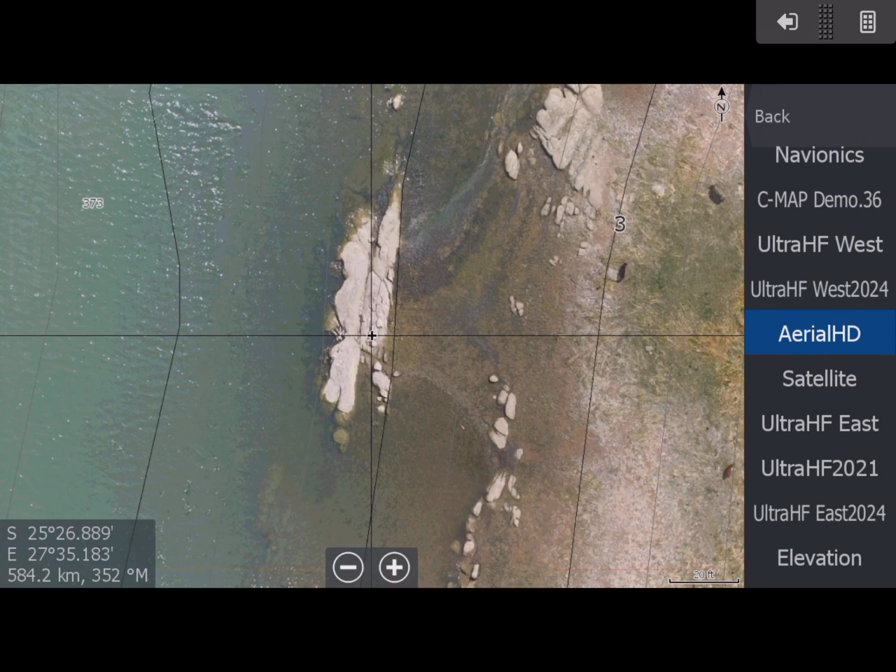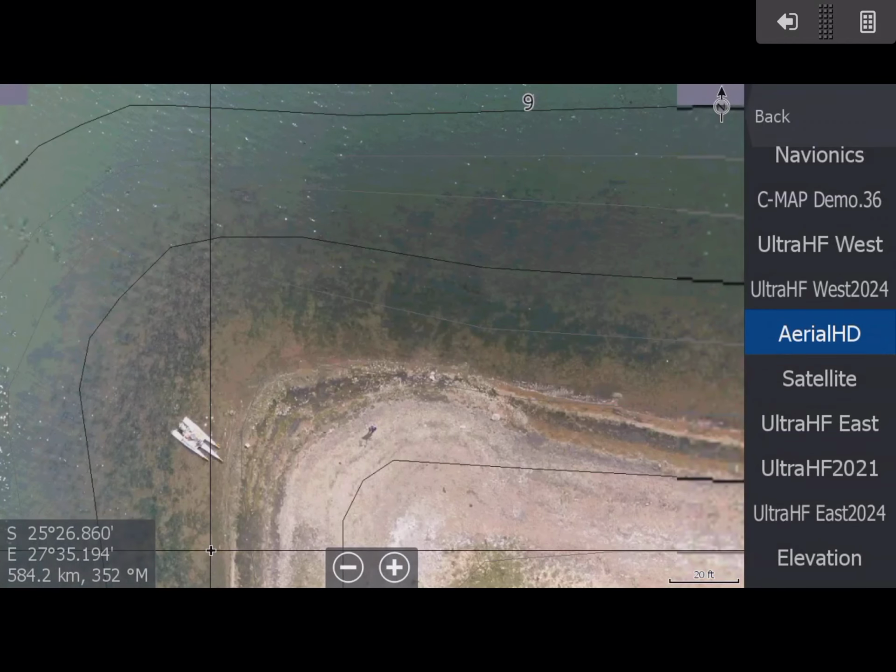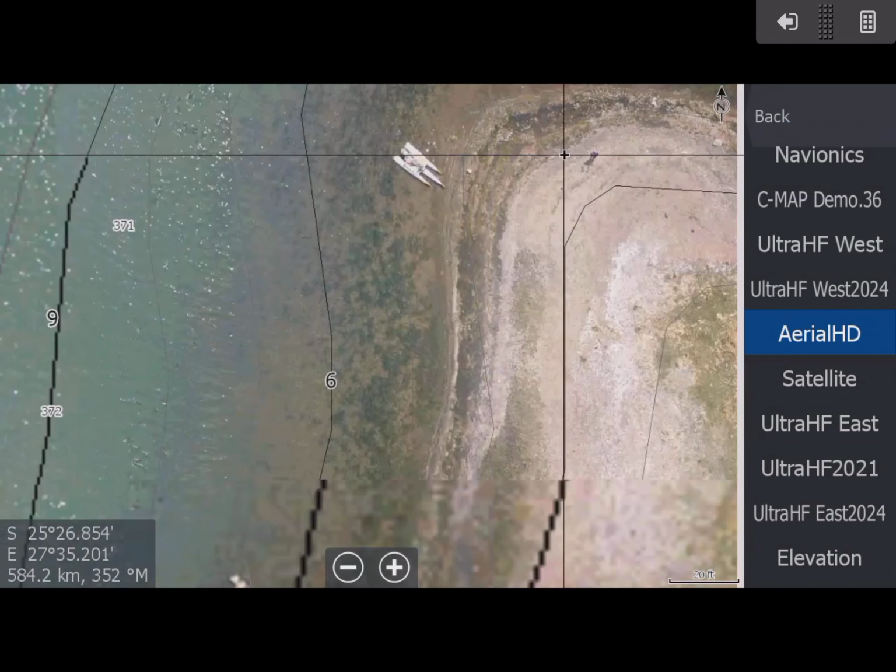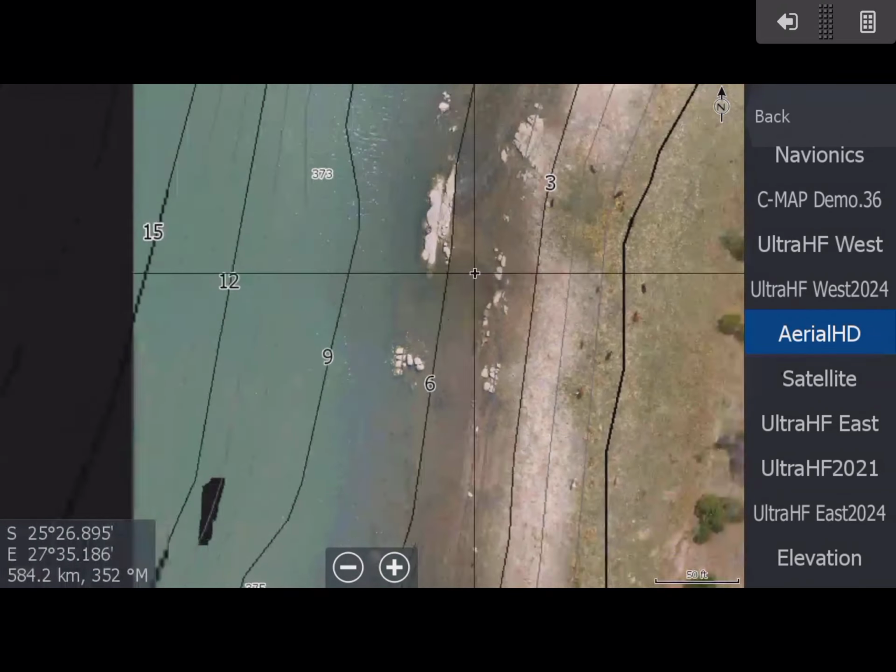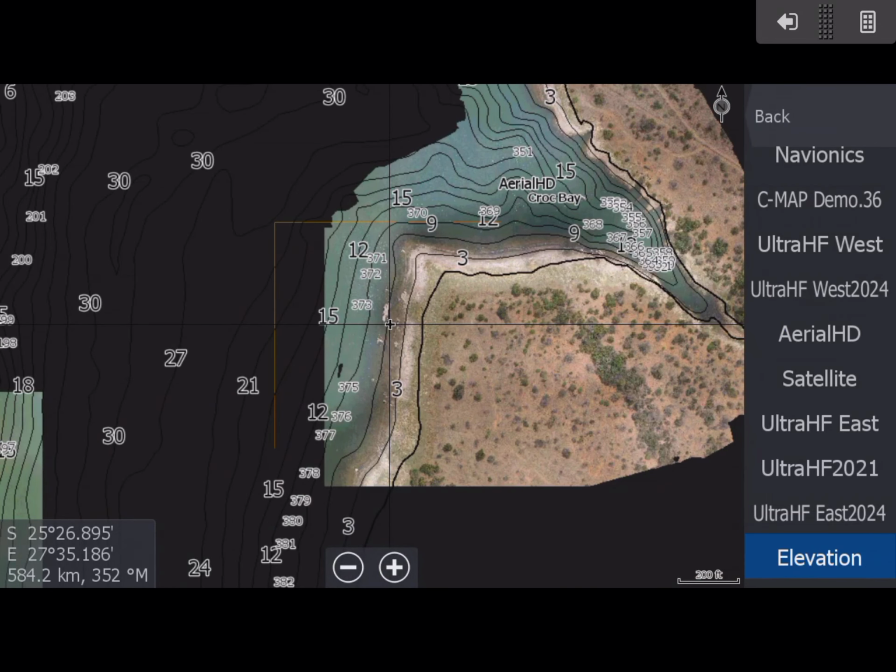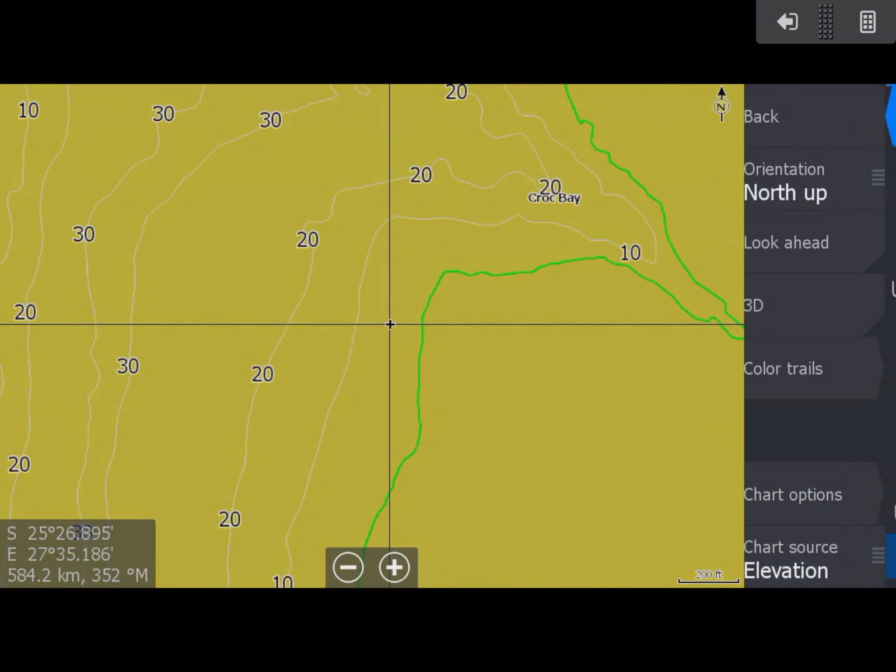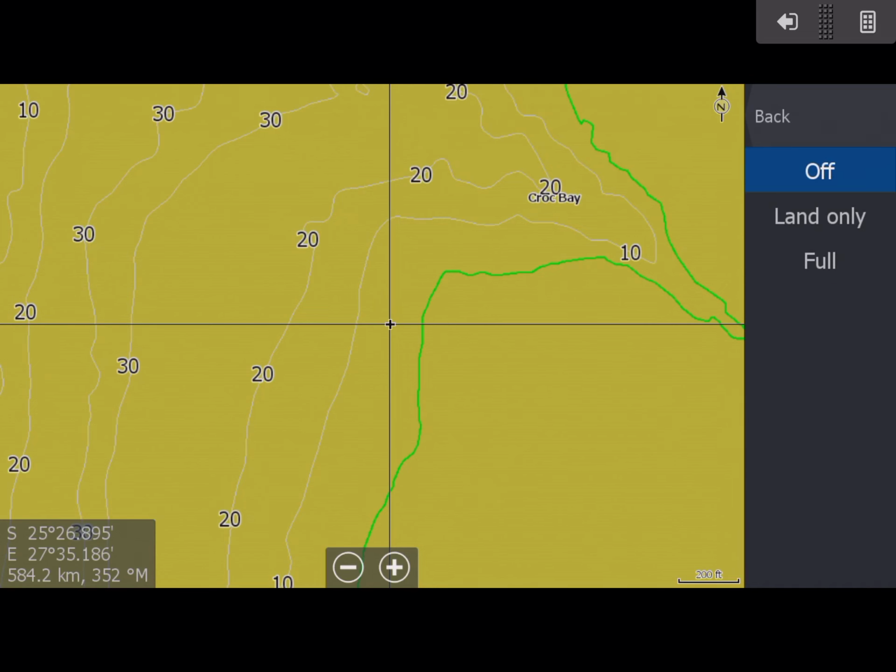Let's zoom in. Okay, so all that information, there's my old boat there. It was quite clear, so you can really see what is going on here. So there is that as an option. There's also the elevation data for this area, which is like a shaded relief, but in a super HD.